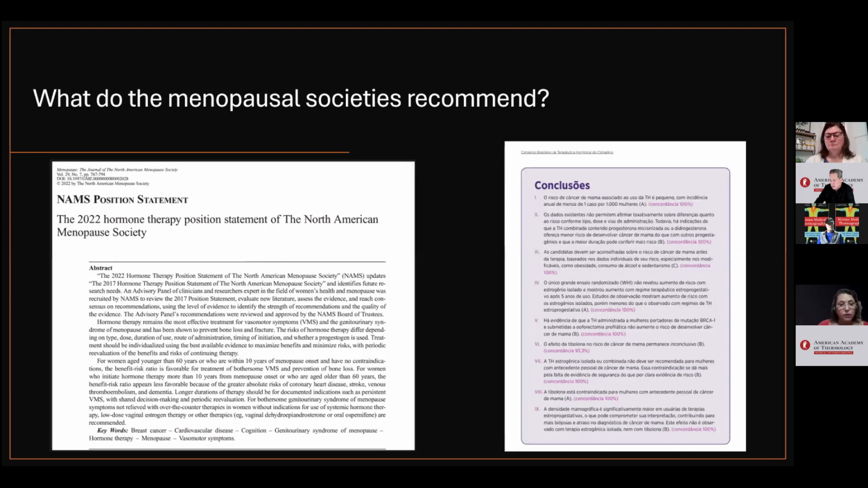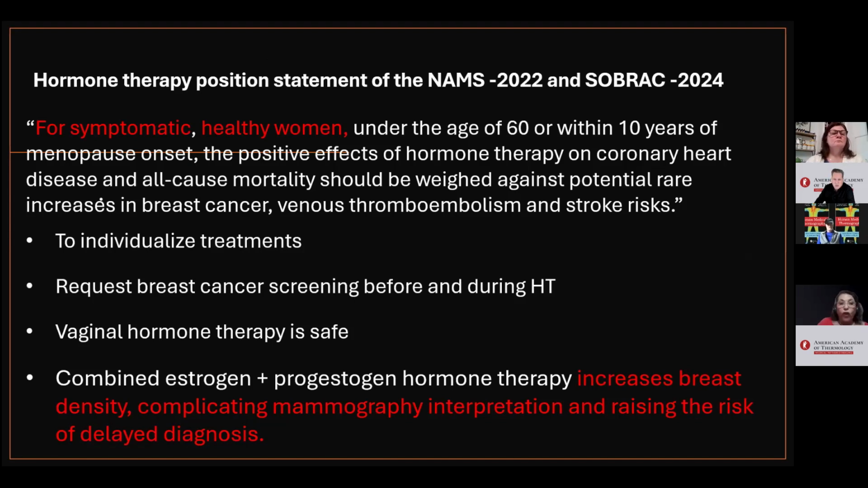But what do the guidelines of the menopause societies recommend? For symptomatic healthy women under the age of 60 or within 10 years of menopause, the positive effects of hormone therapy on coronary heart disease and all-cause mortality should be considered in relation to the potential increase in the risk of breast cancer.